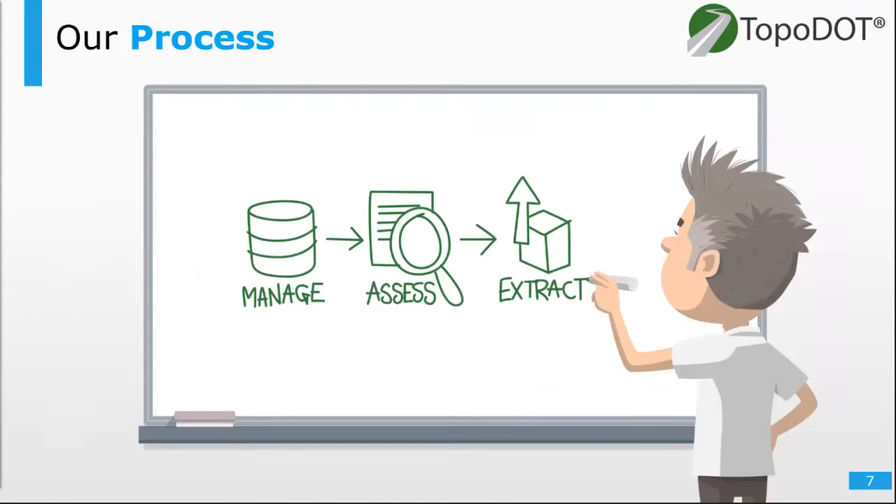This process will lead you to the deliverables you're looking for. And remember, this process works for all data collection types. Point clouds are point clouds, even if they're mixed or overlapping each other.